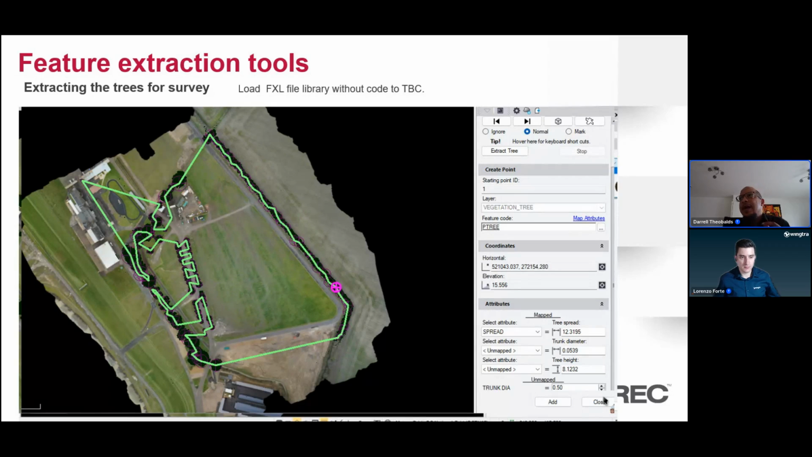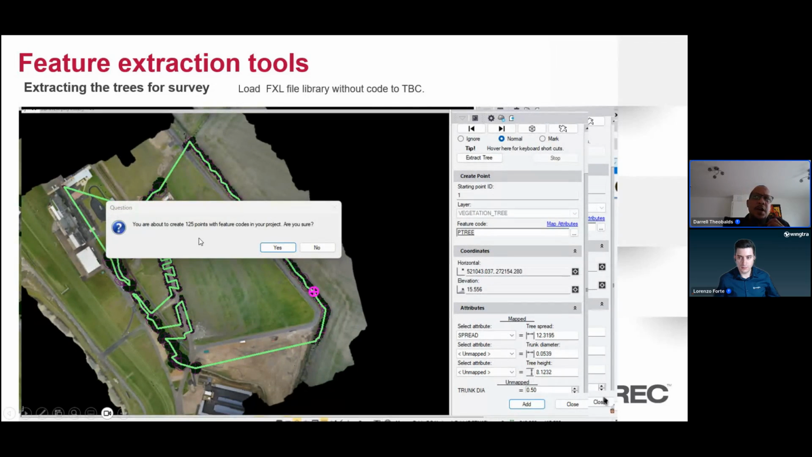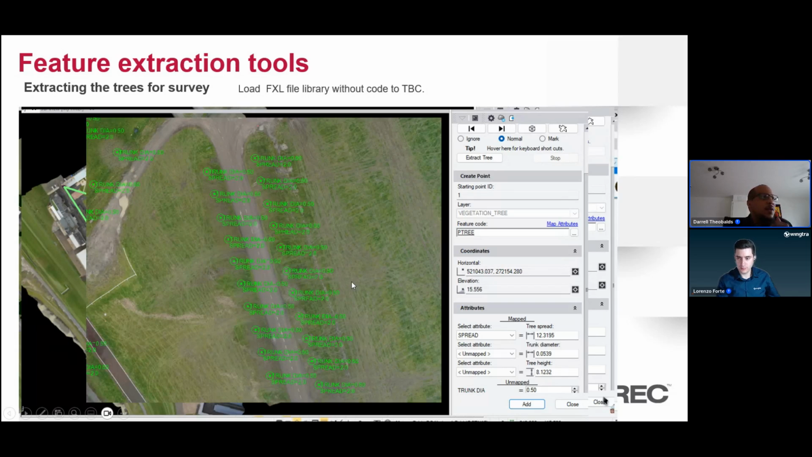Then I ran that extraction, and it went zipping through all the trees in the point cloud, and came back saying, okay, you have 125 points with feature codes, etc. I was able to get all of these trees extracted as single points. You could then give that information to someone to go out, find these points and survey them. A very handy tool, as I say. With this one dataset, there's so much value in it because of the classification and the level of accuracy you were able to obtain.